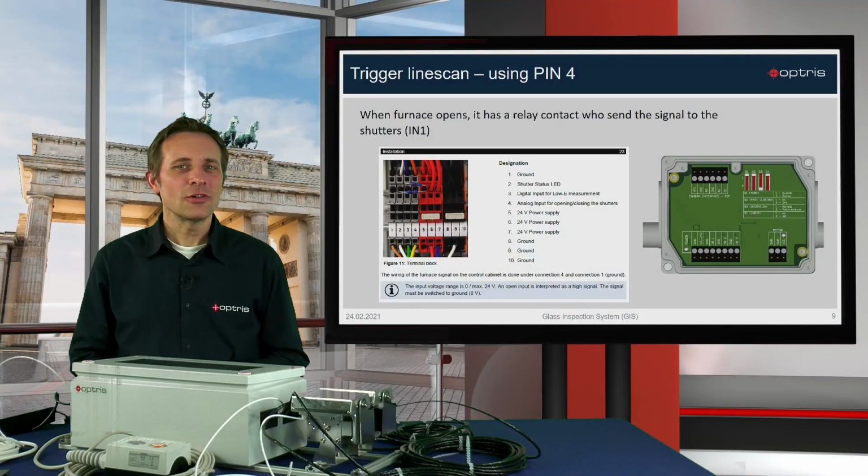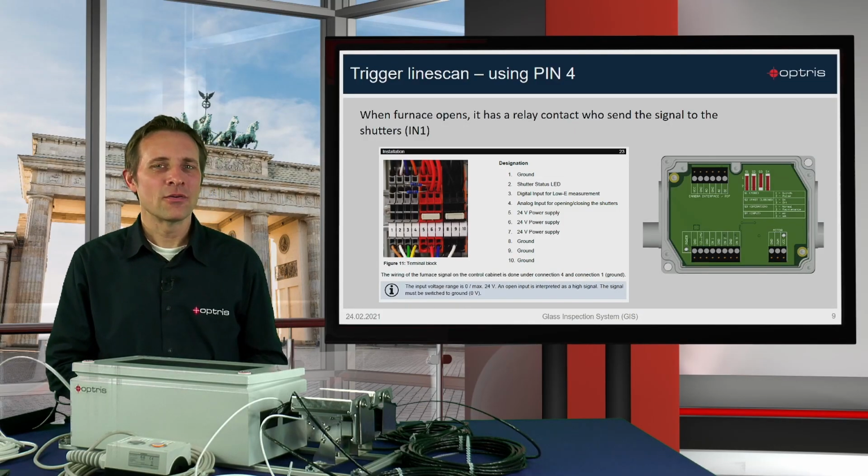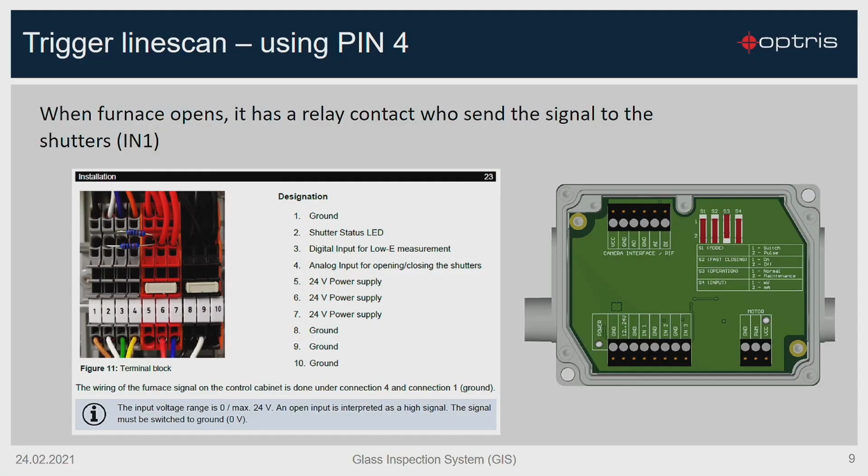Let's have a look at the external trigger signal which comes from the furnace. If the furnace opens, the furnace has to send a trigger signal. I mentioned already that inside the control box we have a connector block. Here pin number 4 is very important, because with pin number 4 we import the analog input signal which is coming from the oven door. With this port, we forward the information of the trigger signal to our industrial process interface. Here we are using input channel 1 to import the trigger signal.